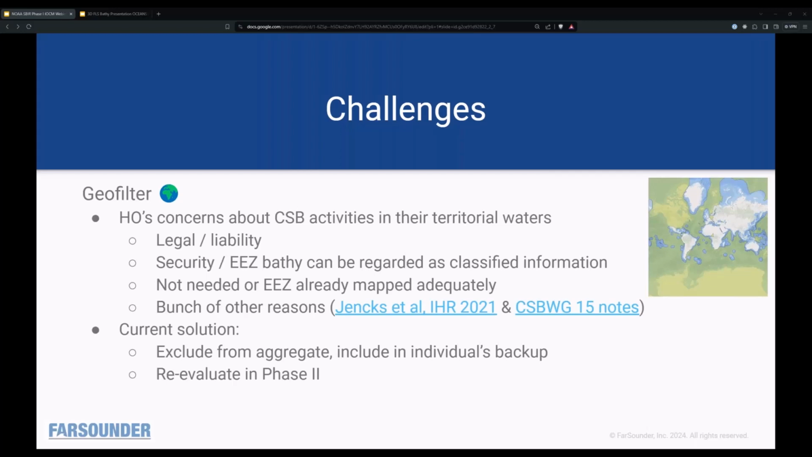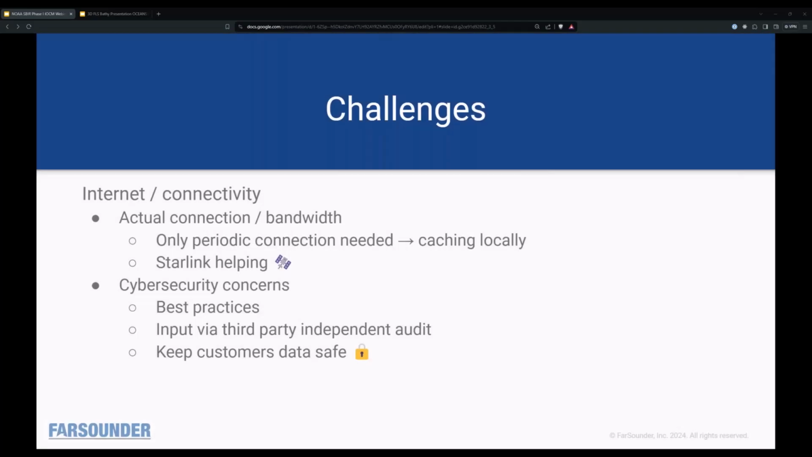But we do leave the data in the individual user's backup. So the individual user can access their data if their hardware on board, their computer hard drive, crashes or something. They still can get that data that they backed up previously. And we're going to reevaluate these limits in phase 2 because it might be that some countries actually aren't opposed to it and they just didn't respond. So that's the challenge with the geofilter.